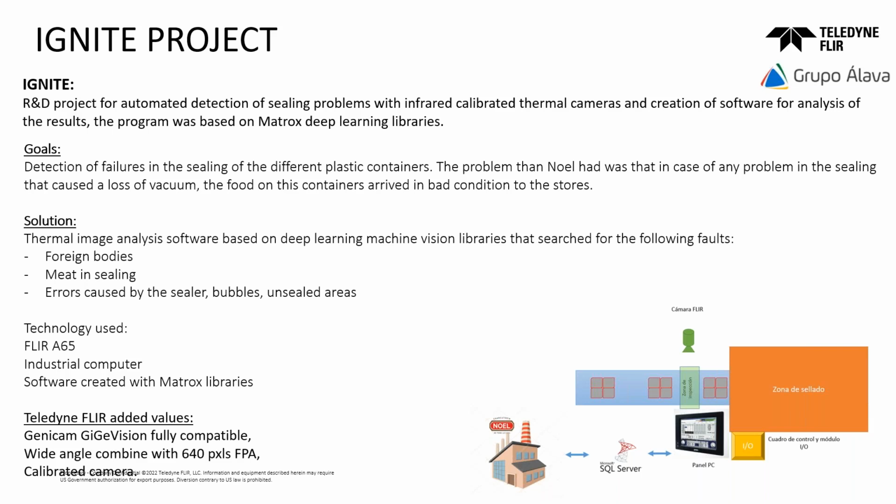What did we use for this project? We used a Flir A65, a normal industrial computer, and we did the software with the Matrox library. In this case, we used Flir because GenICam and Vision are fully compatible, so it's easy to integrate with third parties and other devices.